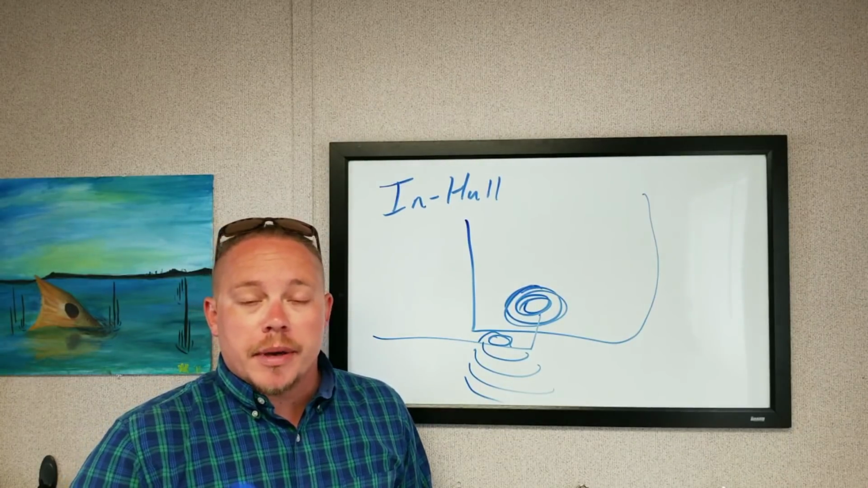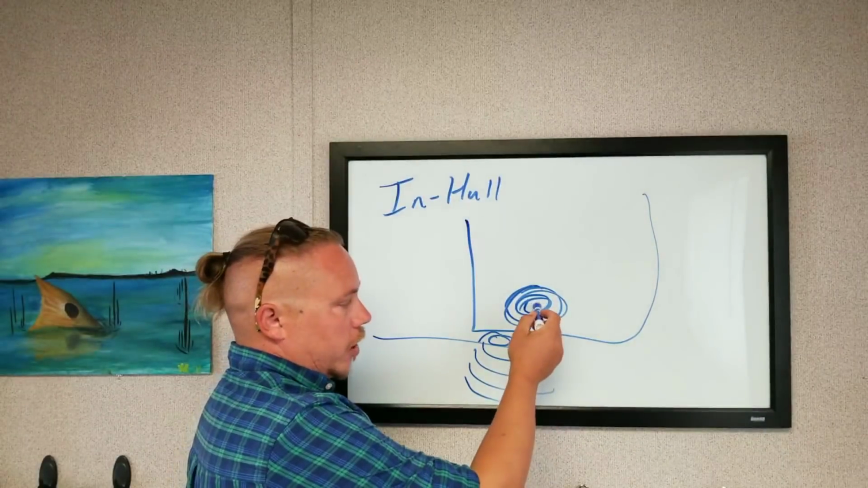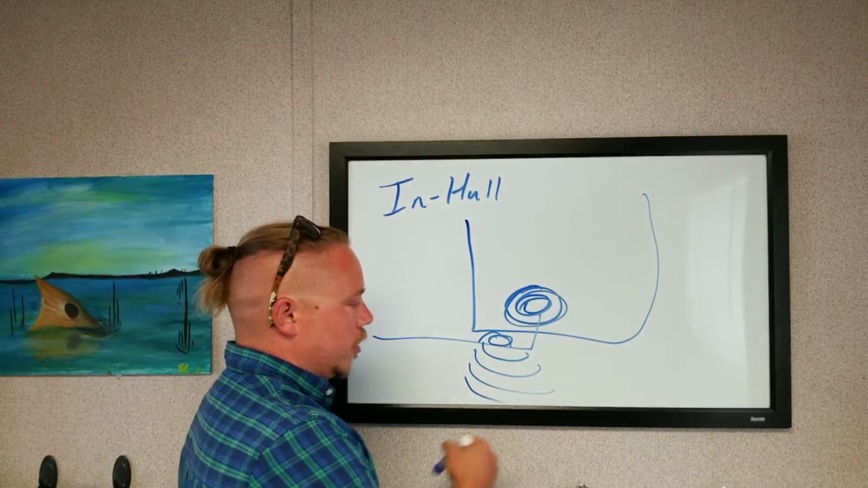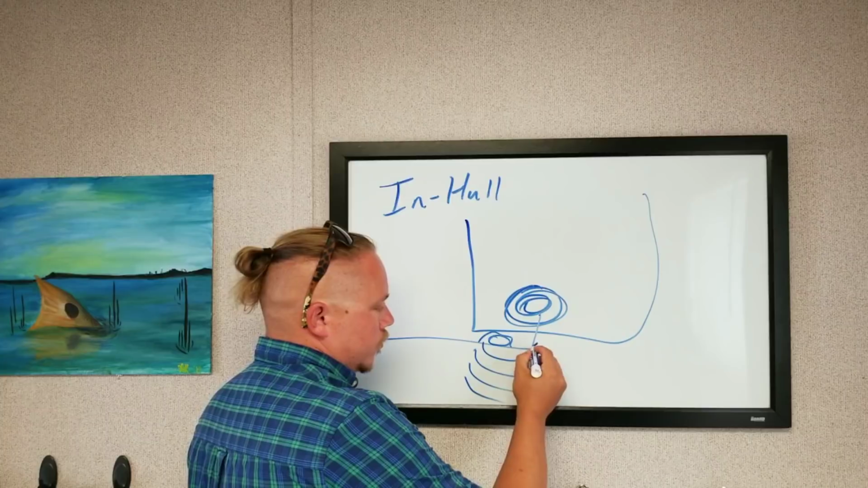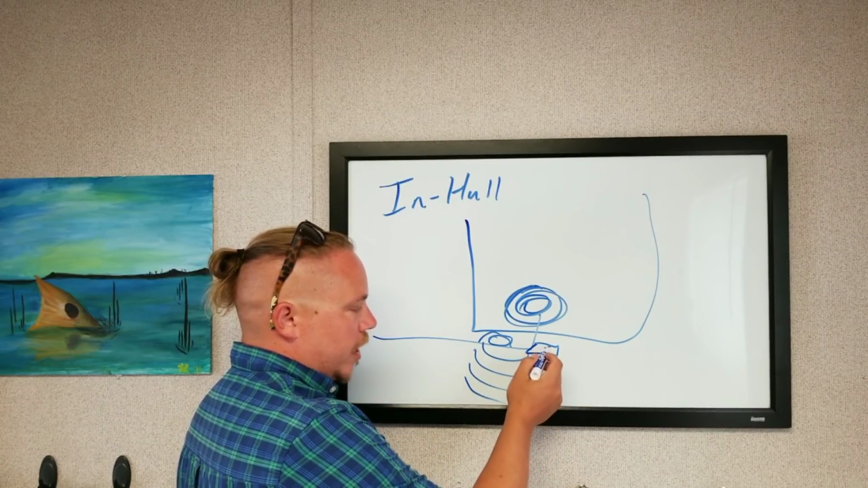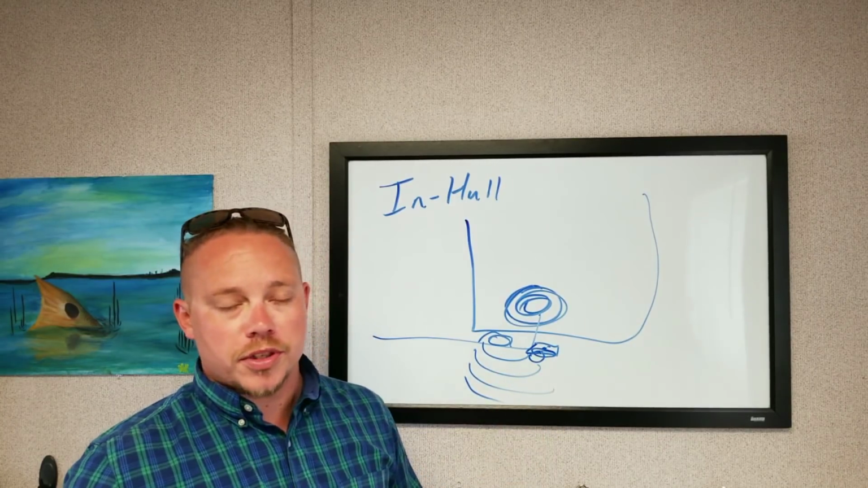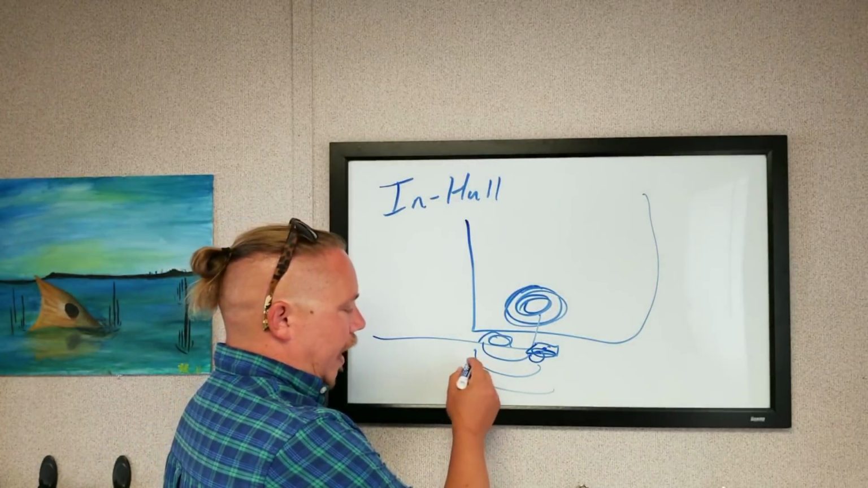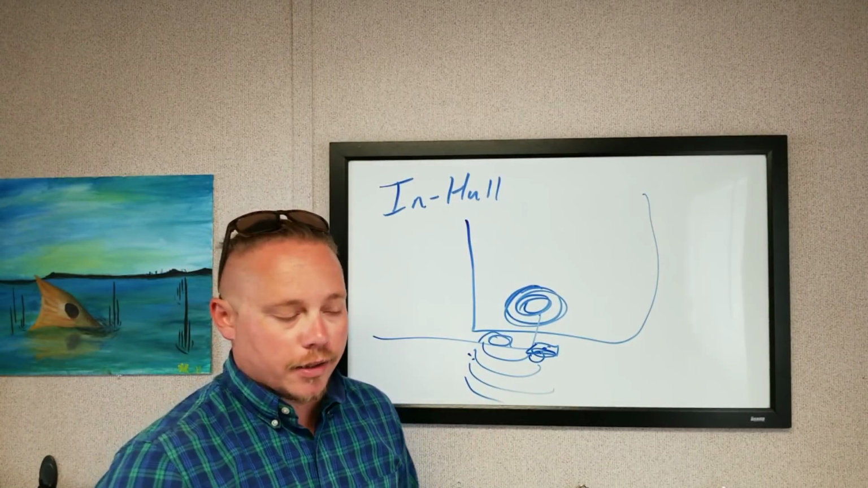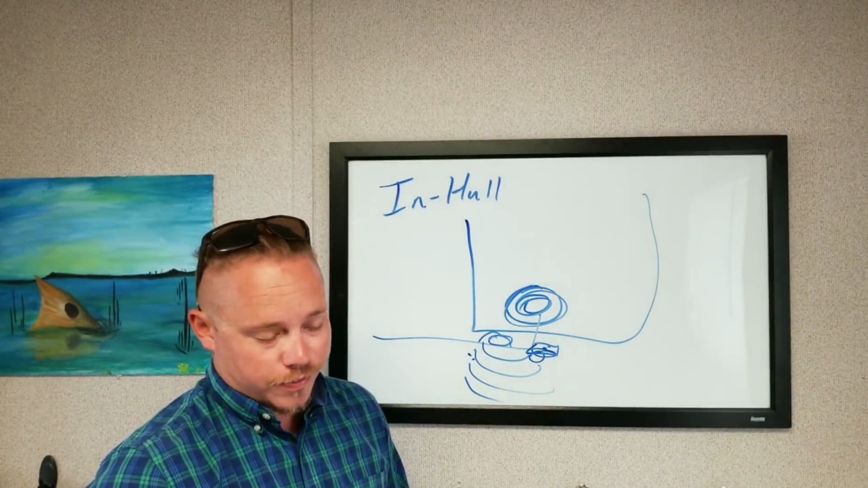And a lot of times we may run an in-hull and Transmount combo, because we might run a traditional sonar here, and then on the back we'll put a Transmount transducer here that's doing ClearVü and SideVü. So it gives me all forms of sonar, and I don't lose sounding at speed. Downside, this is mostly made for shallower water applications.